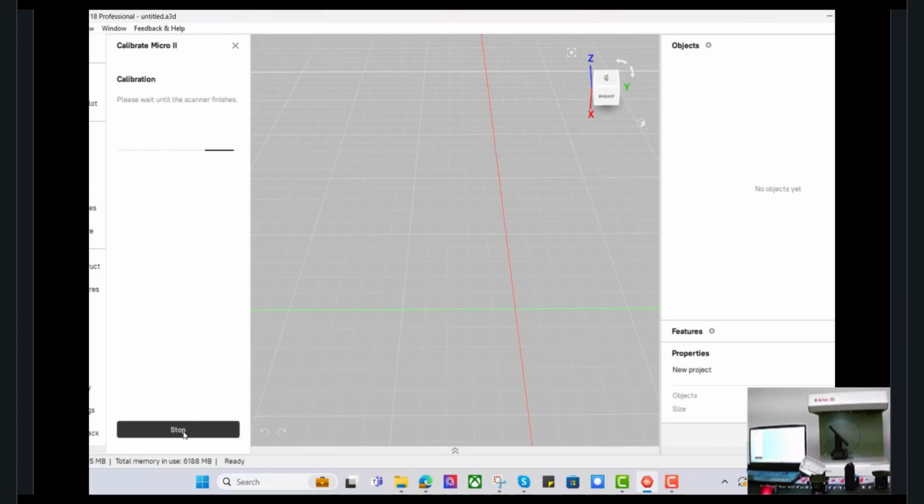So the calibration does not need to be done every single time. Generally, if you're sitting on a desk, you only probably need to do it at the most once a month. But again, if you want to validate the accuracy, it only takes a few seconds to calibrate the scanner.